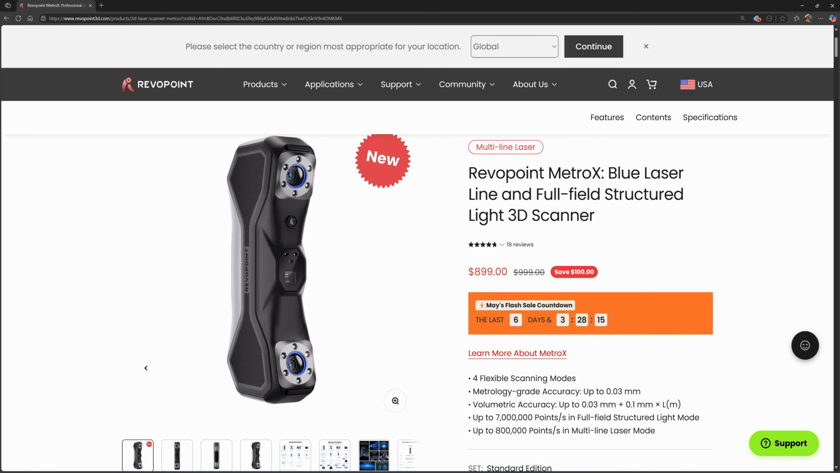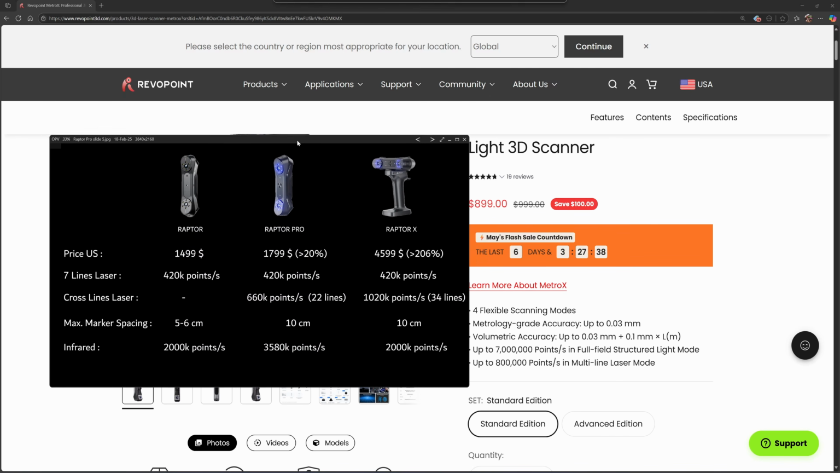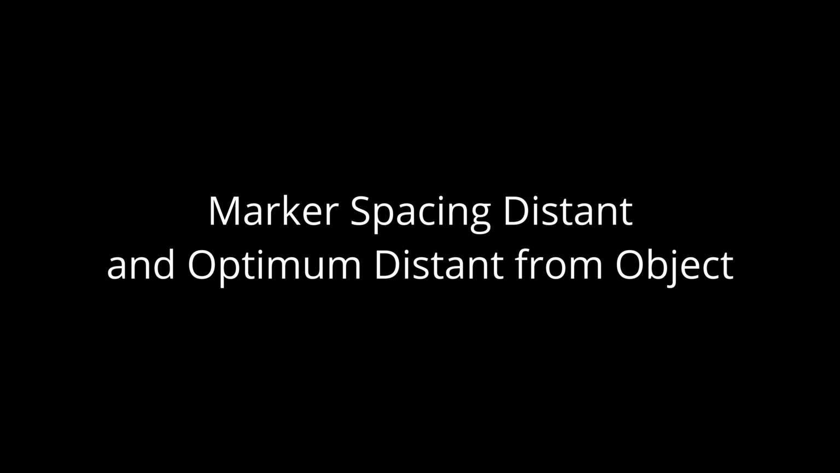If you look at the Revopoint website, it lists the scanning speed for the multi-line laser mode as 800k points per second. So it's a very fast blue laser 3D scanner. And if you compare it to the specification for the Raptor Pro, it can only scan 660k points per second, which is slower than Metro X. So in this video, I'm going to benchmark the speed of the scanner.